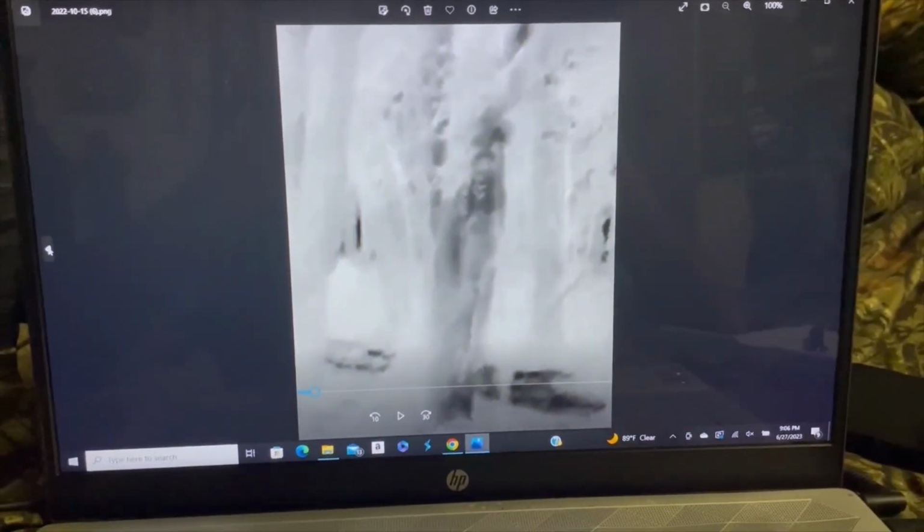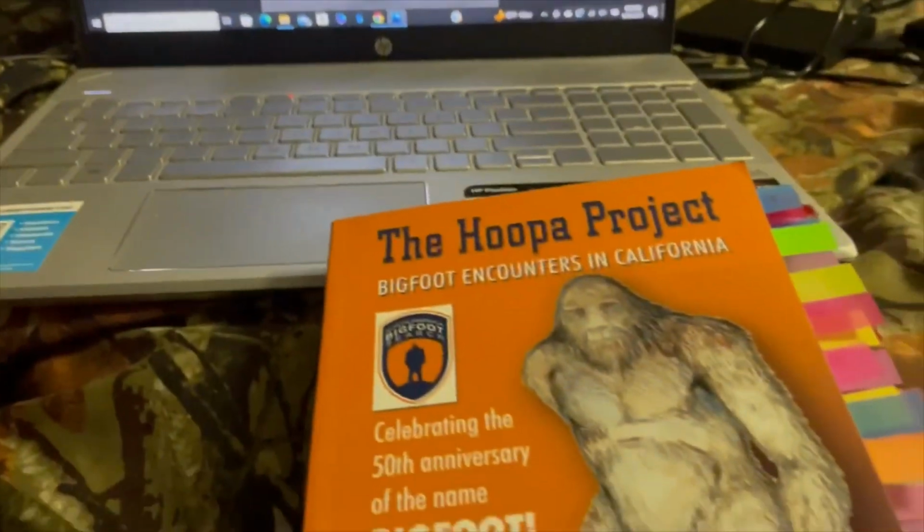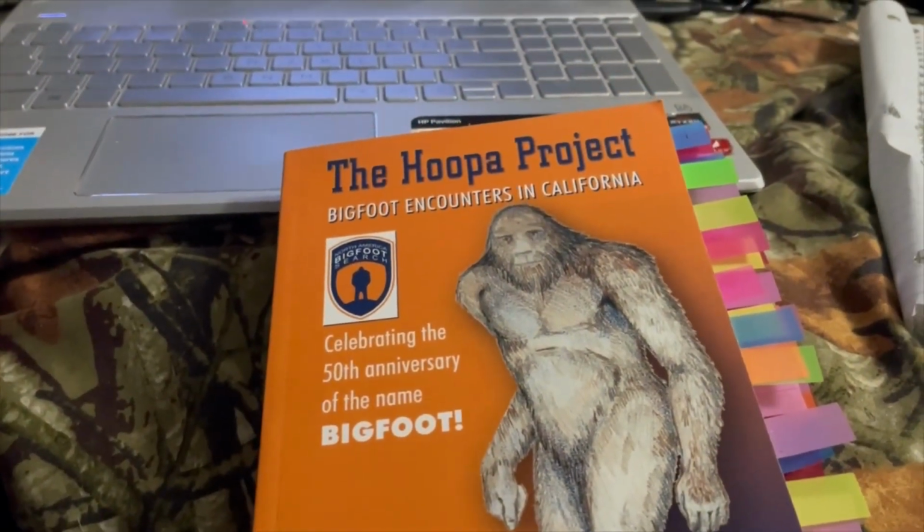A couple of things I'm looking at. If you look at his right arm, it is covered in hair. His chest and stomach look like they don't have any hair on them. I'm looking at the hair on top of his head, and I'm thinking it's pulled back into a ponytail. I think that's why it's looking like that at the top, the way his hair is on top of his head. I'm going to show you a couple of pictures here from David Paulides' book and show you some comparisons.